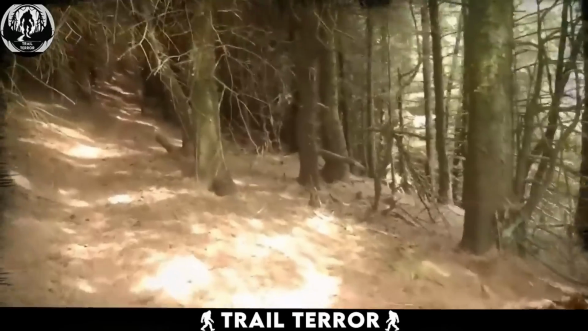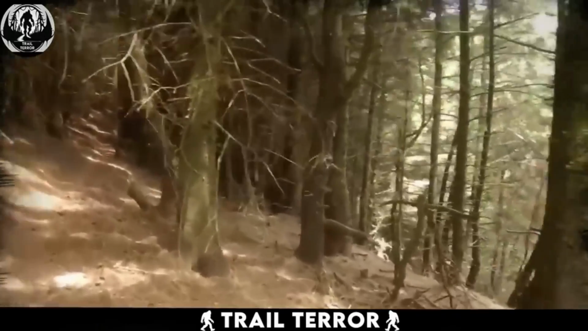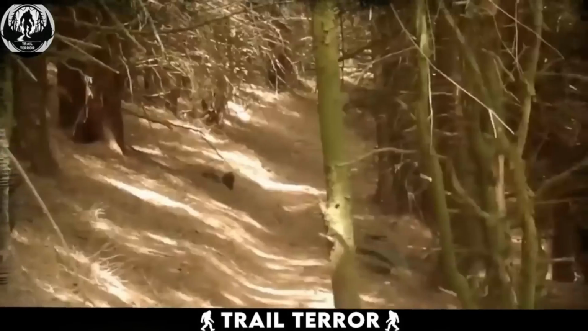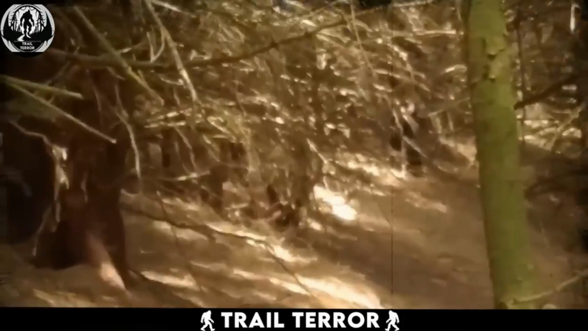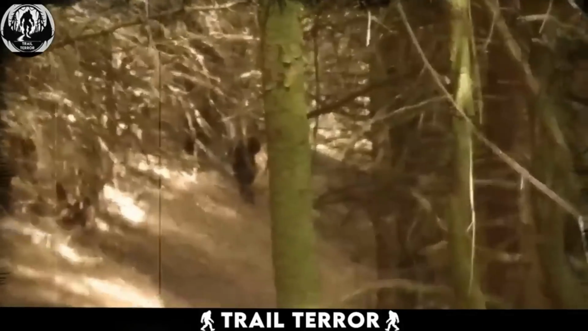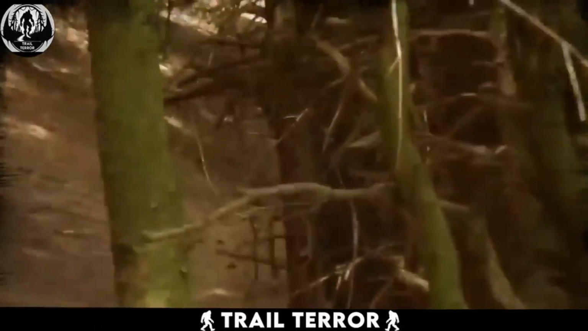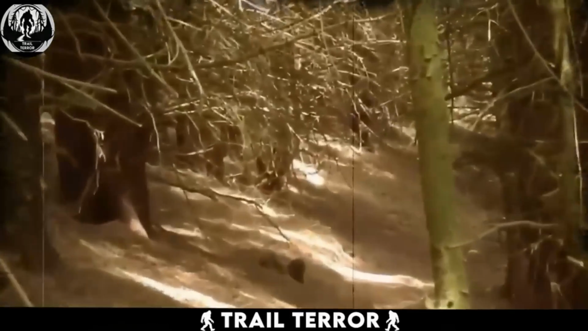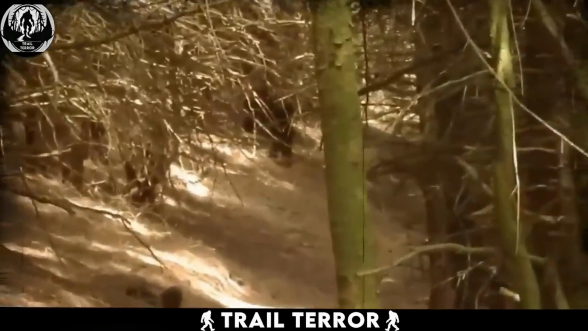In this video, a man is hiking through a forest, likely in autumn, as indicated by the leafless trees. He spots a black, hairy creature off the side of the path, piquing his curiosity. Intrigued, he follows the figure with his camera as it crosses the path, moving calmly and seemingly unaware of being observed. The creature walks on 2 feet, adding to the mystery.